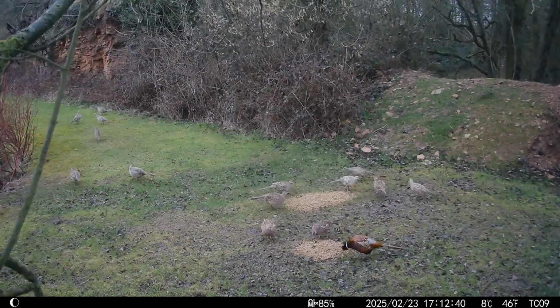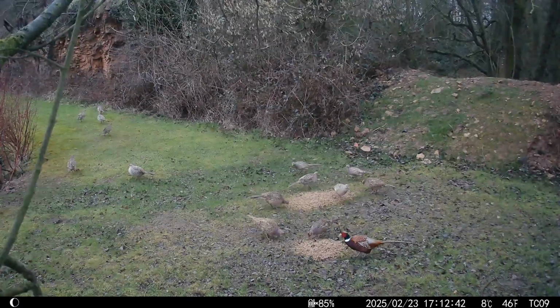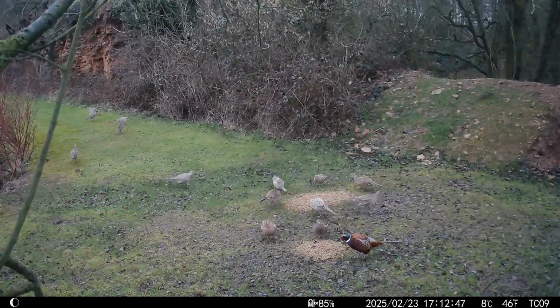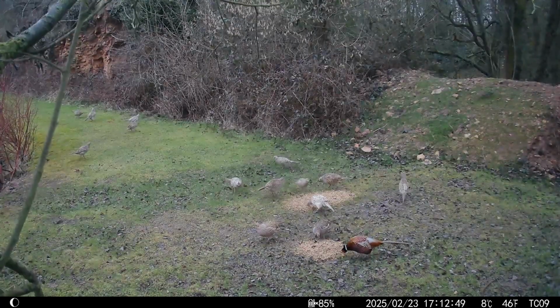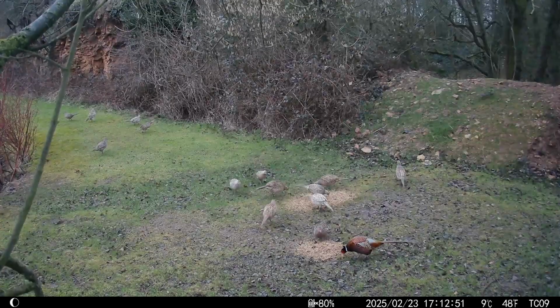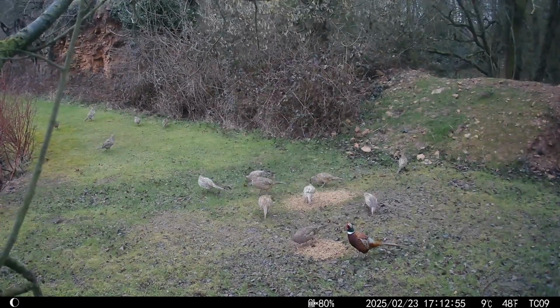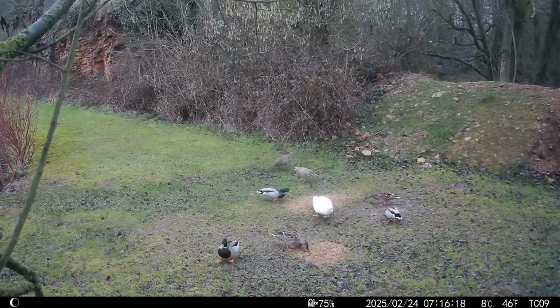And then following the shooting season, finishing in the end of Jan, early Feb, you can see there's quite a few birds that have made it through. Generally, at the end of the season, when it comes to a close, people leave the hen birds as they come flying across because it's good breeding stock for the next year. So yeah, nice to see that hopefully there'll be some more about next year.